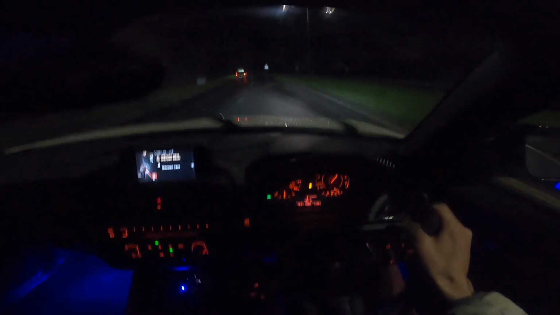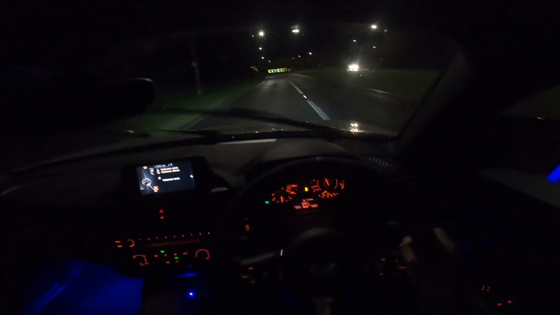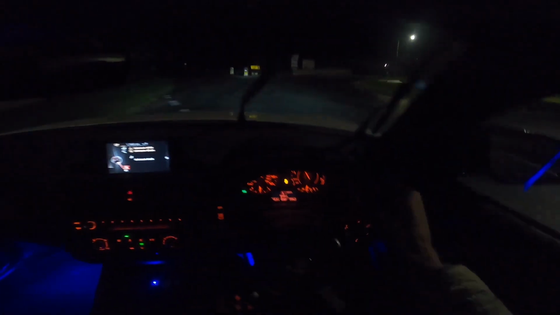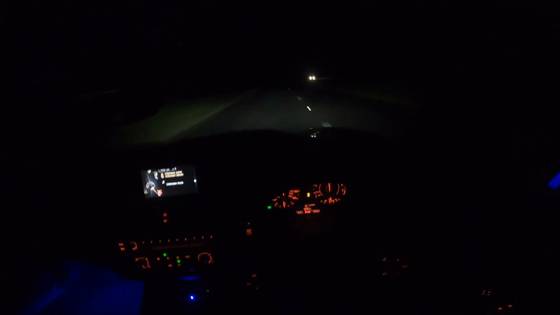But here we go. This is where it doesn't really feel that quick, you know, 60, 65, 70. Down the gears. Through the roundabout. Alright, we'll have a look here. Okay, we're going 40. I'll count the numbers out. 40, 50, 60, 70. There you go. And that's all you're getting.